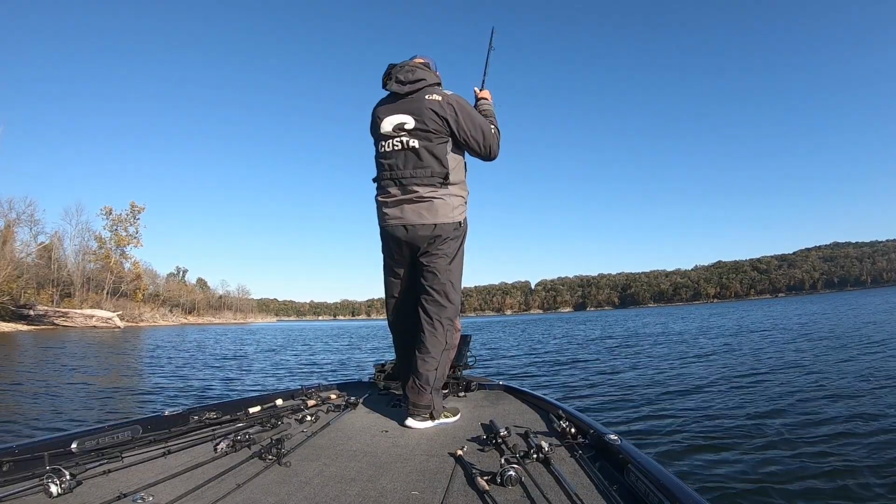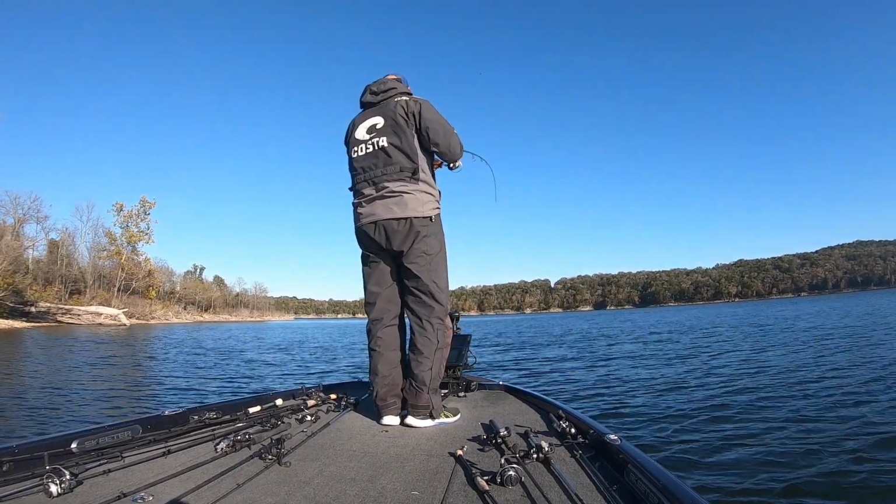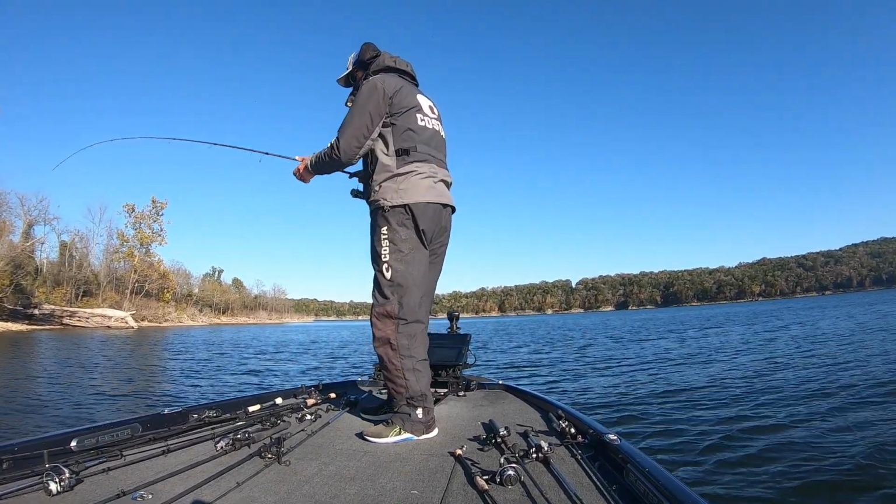And I kind of just kept on going down the lake. And as I went down the lake further and further, I started doing what I had been doing. And I got a couple more bites, pulled up on a spot, and caught 3 decent ones within like 10 minutes. So I'm sitting here going, okay, wait a minute.